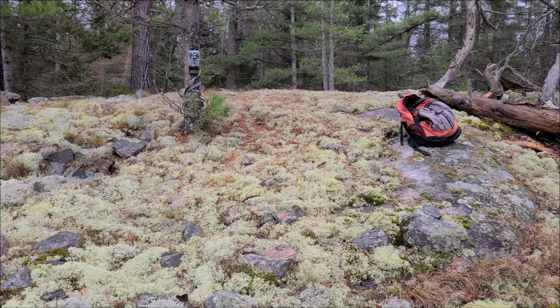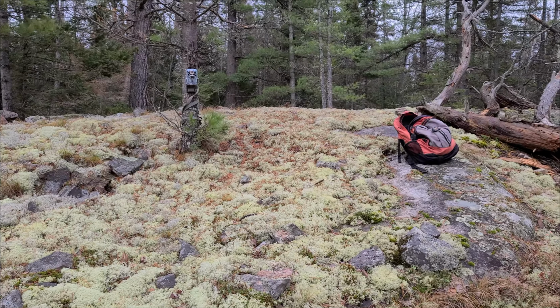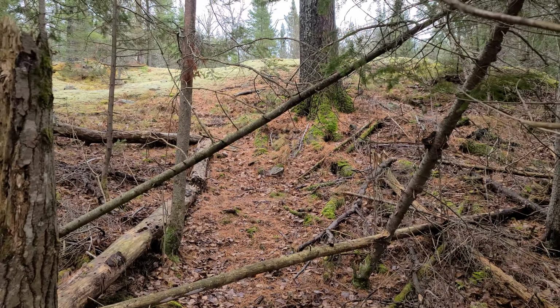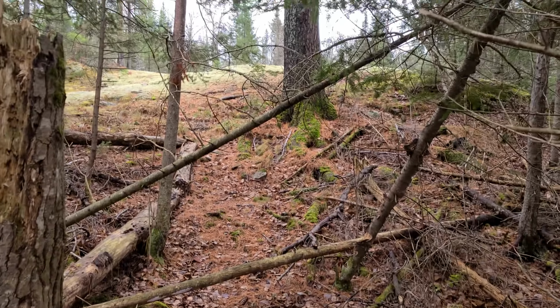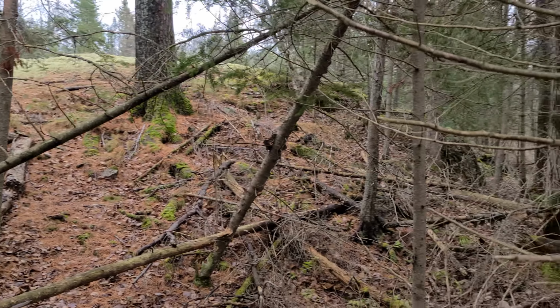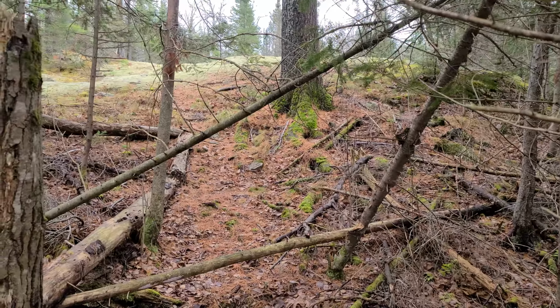And there's the camera with new batteries in it, so we're gonna leave that one out here and we'll get it next time. Got a couple of new trees down on my trail right here. That's how I get up on the big rock. I'll have to move those out of the way or come back with the chainsaw and just clean up. There's all kinds of brush leaning in here. Have to clean that up.